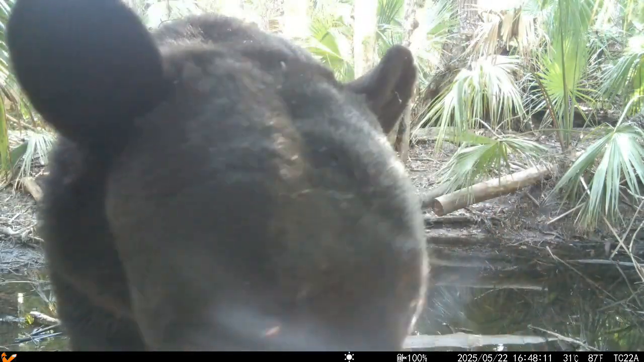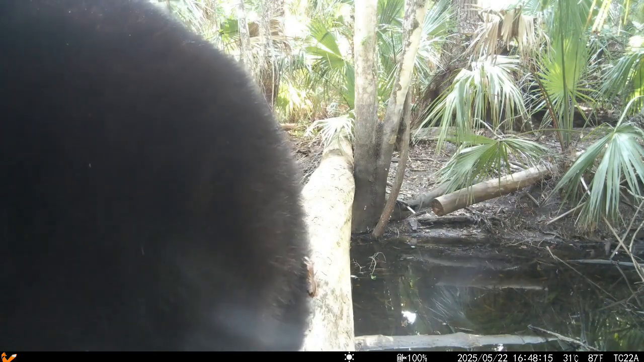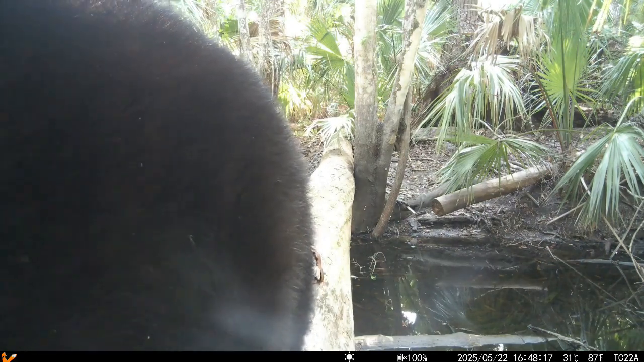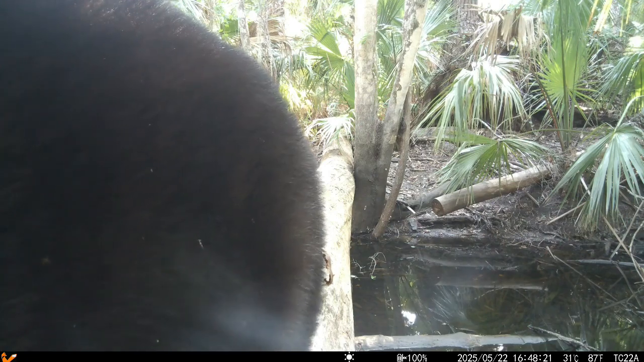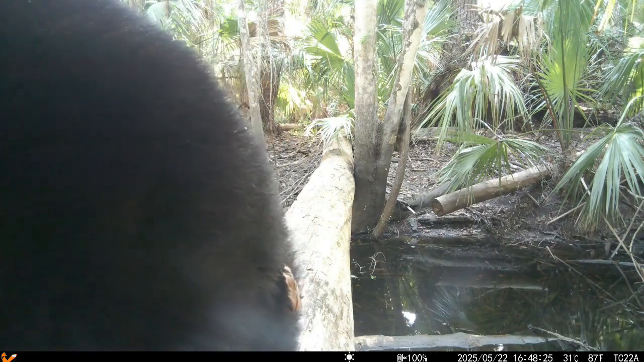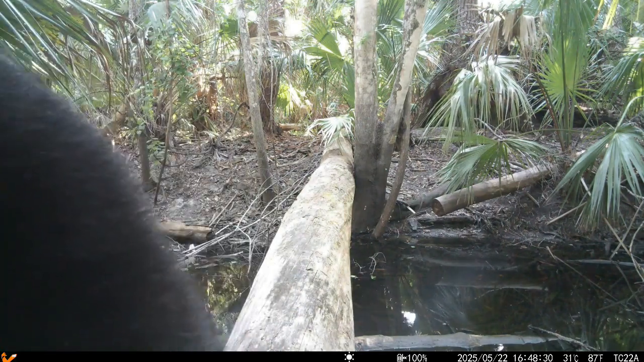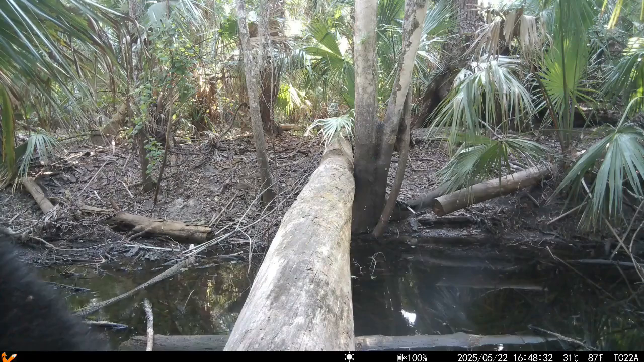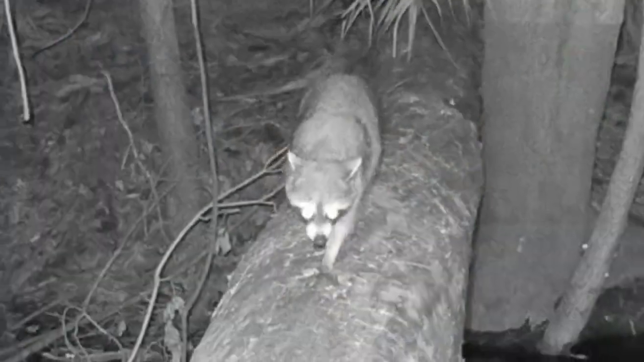And check this guy out. I think this is a different bear coming back. I don't think it's the same bear. And I have no idea what he's doing there. He just kind of stopped. And we're getting great video of his butt. Yeah, the bear butt doesn't really look familiar, but it's hard to say. Not sure what he's doing.